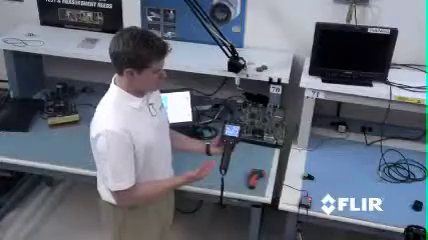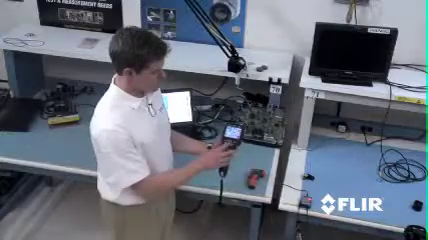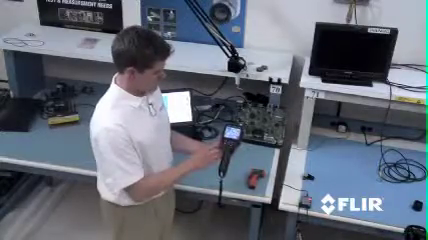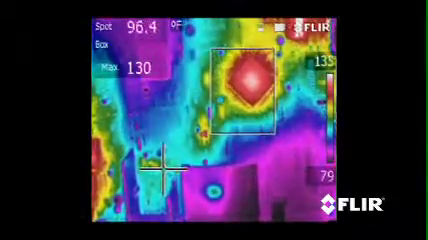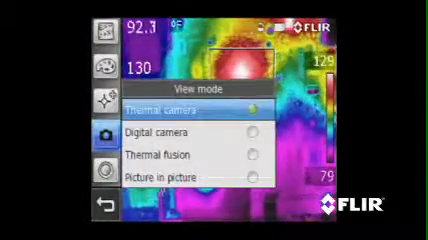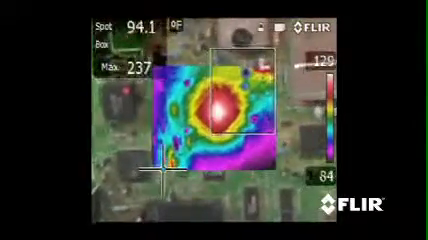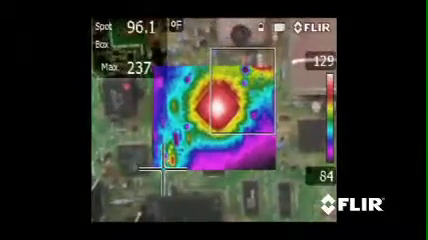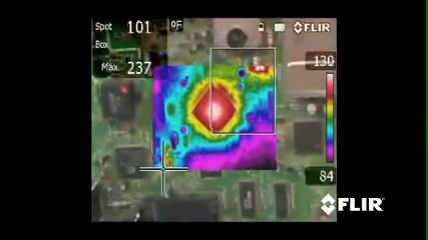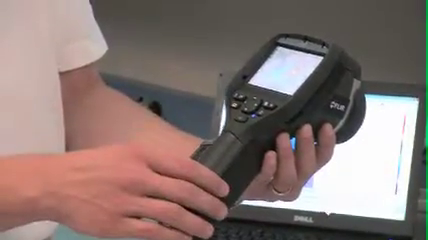This camera also features a 3.1 megapixel visible camera as well. Let's take a look at that. If I open up the menu, click on Camera, and let's choose Picture-in-Picture. Give it a second to catch up, and now we see a beautiful IR image, but also our visible image. This is really nice when you're sharing data with clients or colleagues because it allows them to see the actual device in the visible image, but also see the infrared embedded inside.